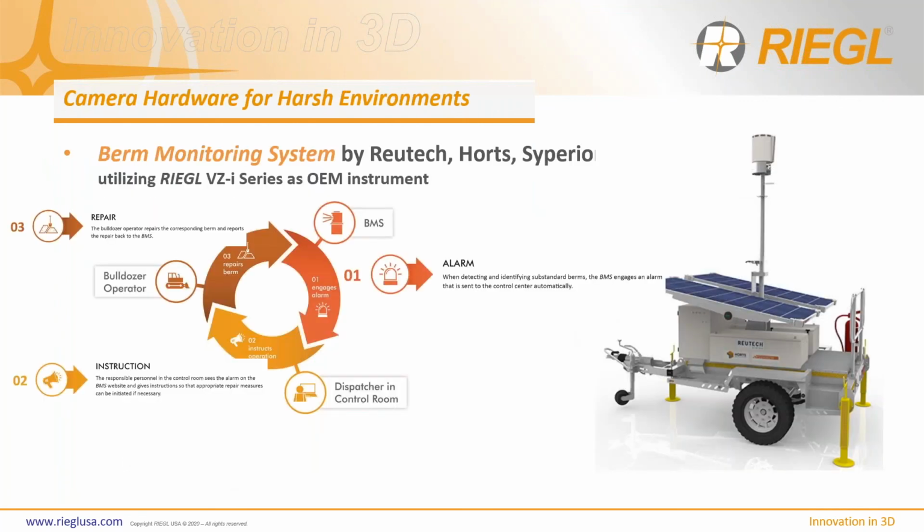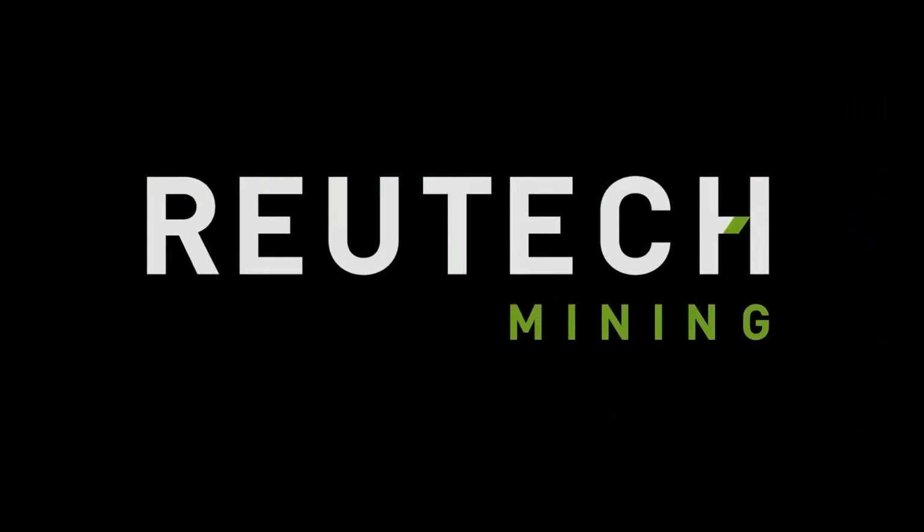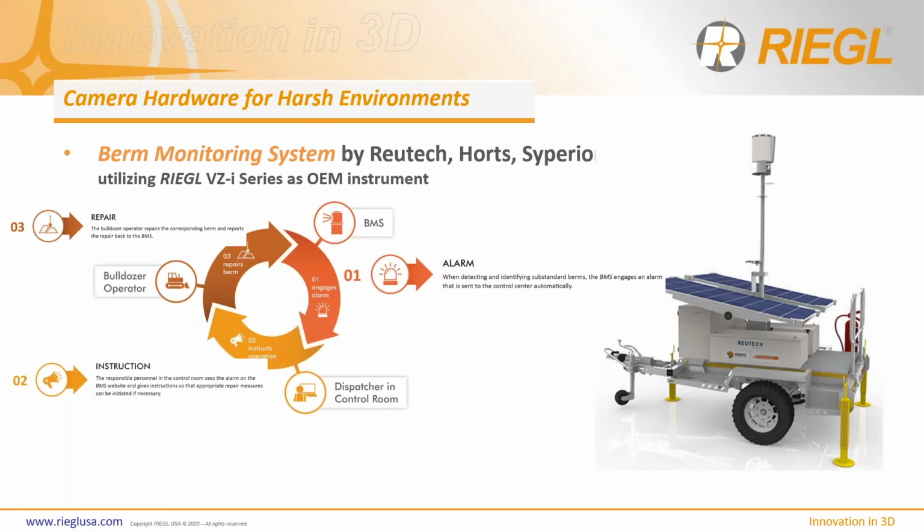So this is a BIM monitoring system by Rotec, Hortz, and Superion. They have put the system together for safety, right? In the mining industry, I think safety is top priority, and they spend countless hours of research to really implement any kind of safety system. I think what they've done here, this is a company in Africa that's put the system together, and they have been extremely successful with it. And it's a complete system.